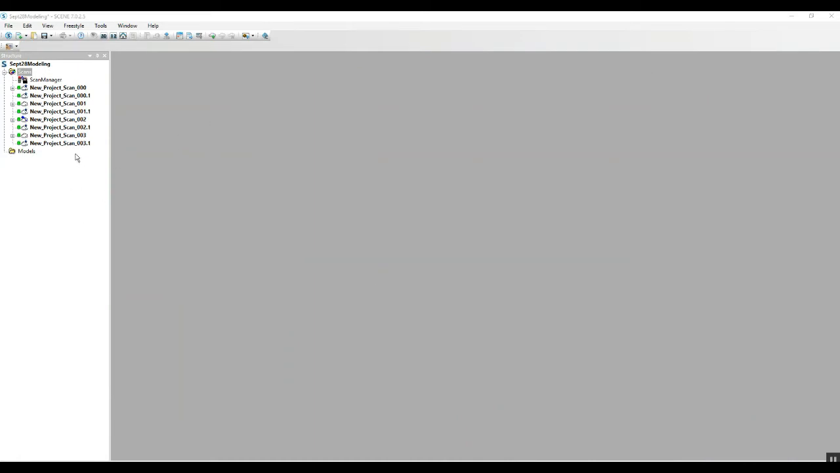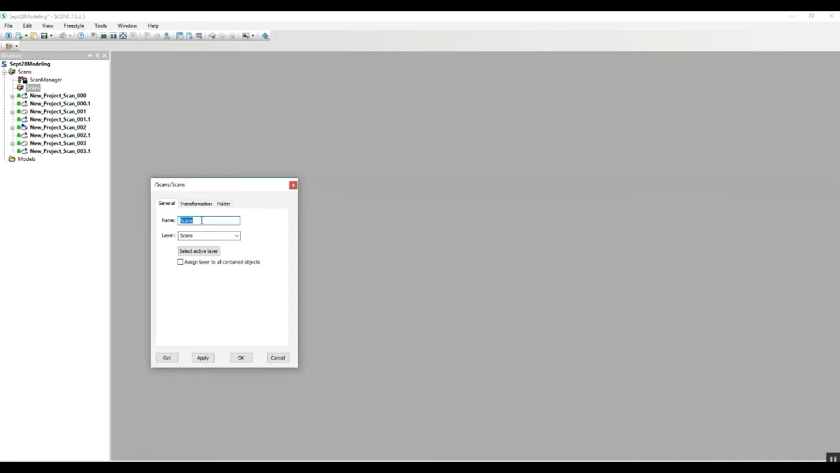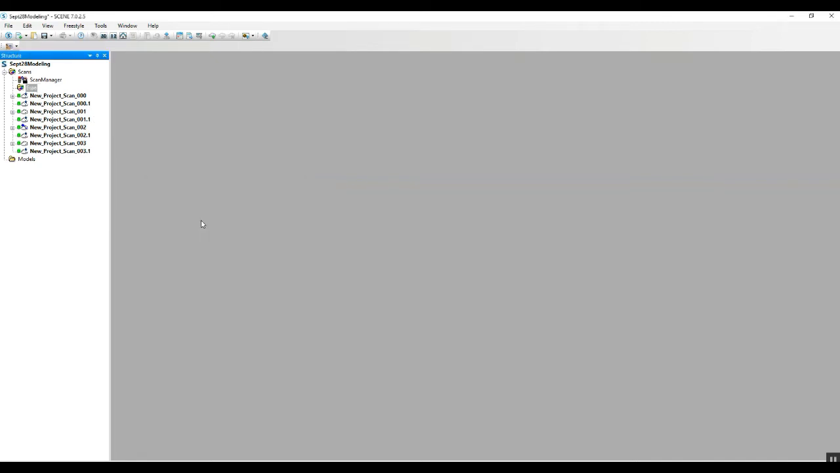Now, as you can see with our project tree over here, we have each of our scans with a 0.1 version of it. And again, each of those 0.1 versions is just that pipe that's been separated from the rest of the project. Now, what we're going to do is we're going to create a cluster. And this cluster is, we'll just call it pipe. And we're going to drop all of the 0.1 versions of the scan into here. We'll drag that and put it outside of our main scan folder.